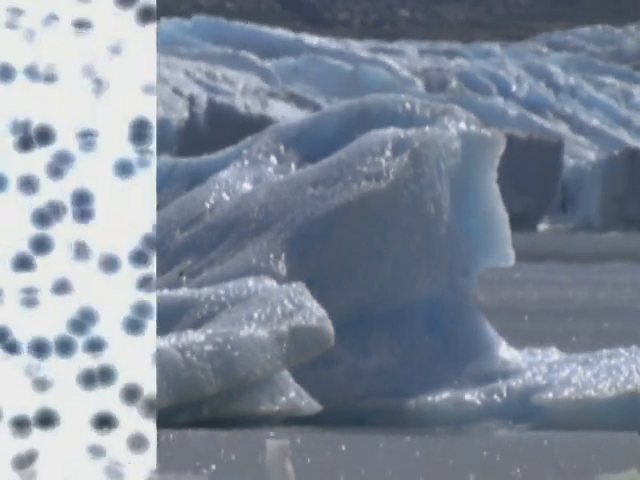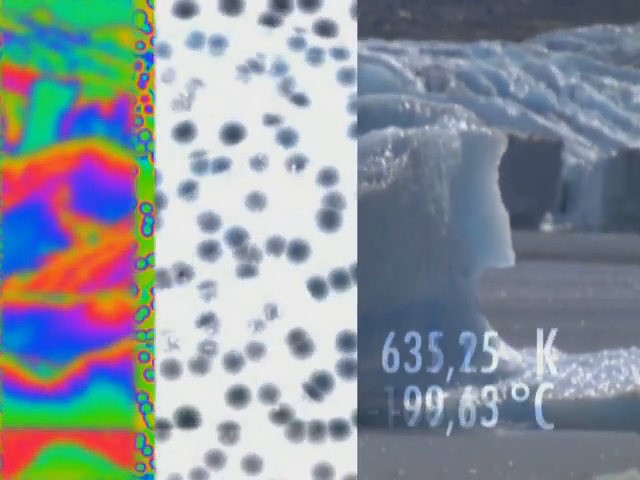The primary source of infrared radiation is heat, or thermal radiation. Any object that has a temperature above absolute zero emits radiation in the infrared region. Even objects that we think of as being very cold, such as ice cubes, emit infrared radiation.